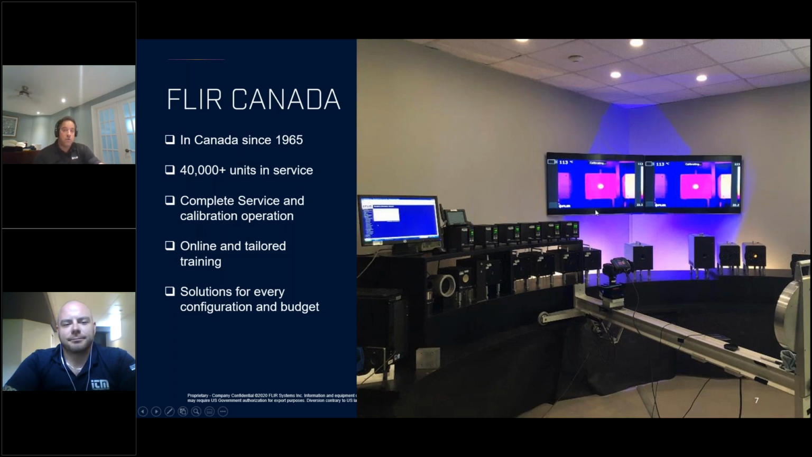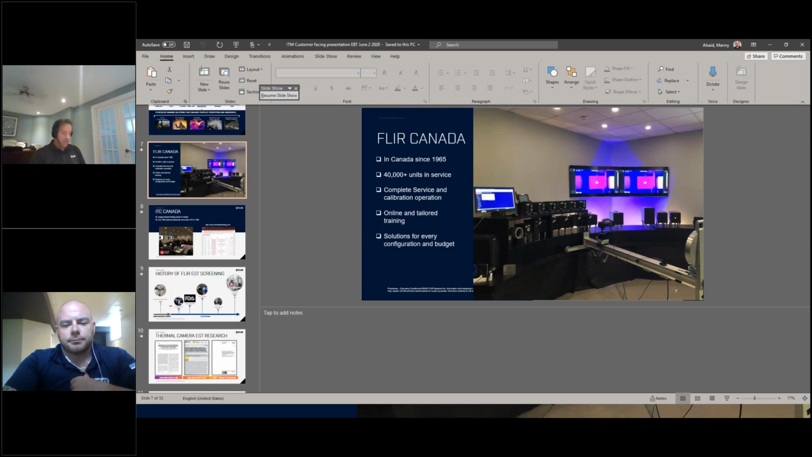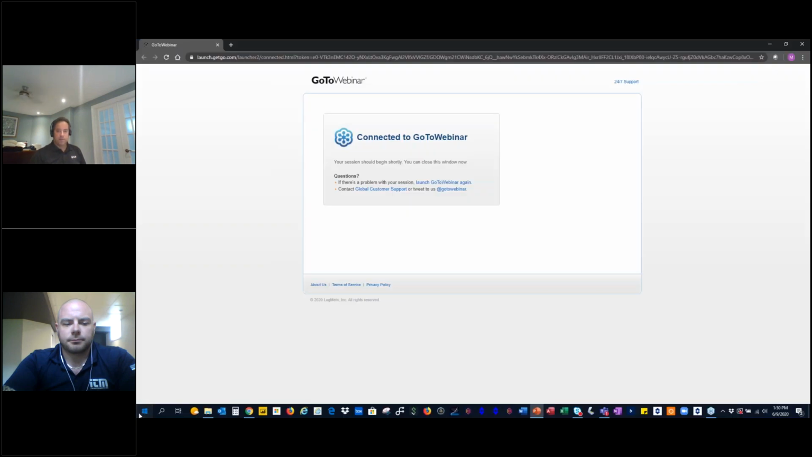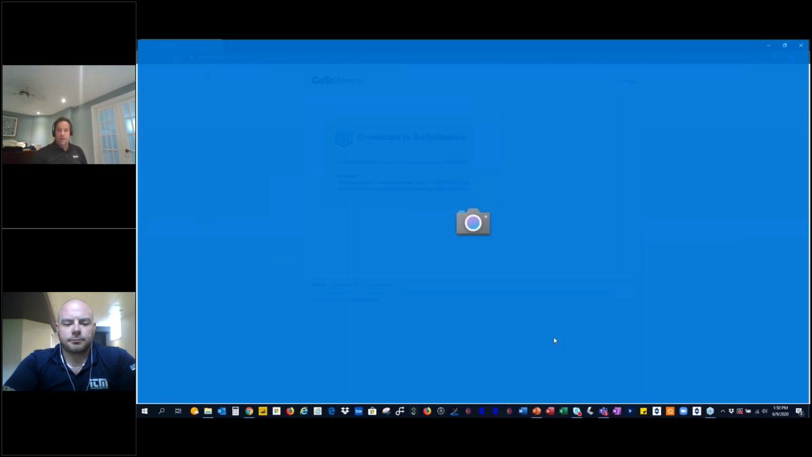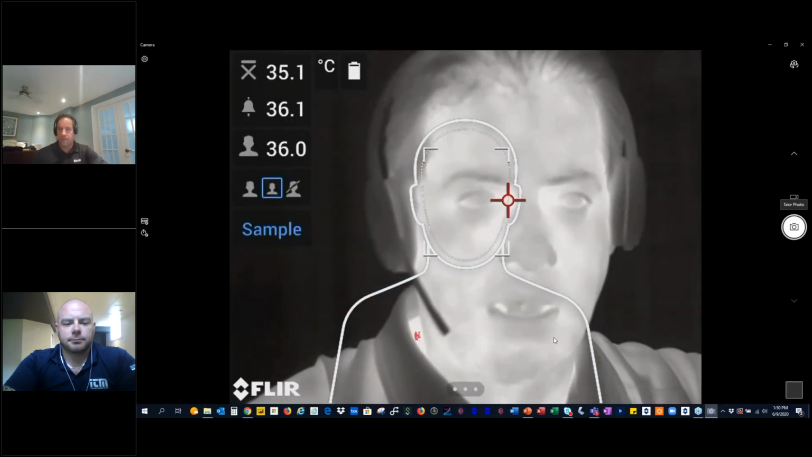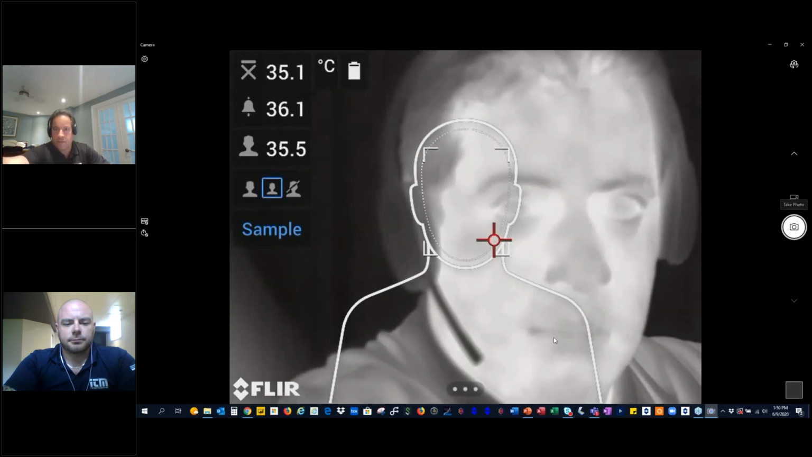Another thing is that when you're measuring temperature, you have to be in the same plane, meaning the same level. If I show you the screen right now, if I'm out of focus, let me go back to this window. If I'm out of focus, so I'm going to look at the camera. I'm kind of in focus right now. It's measuring 35.7. I'm just a little bit out of focus.